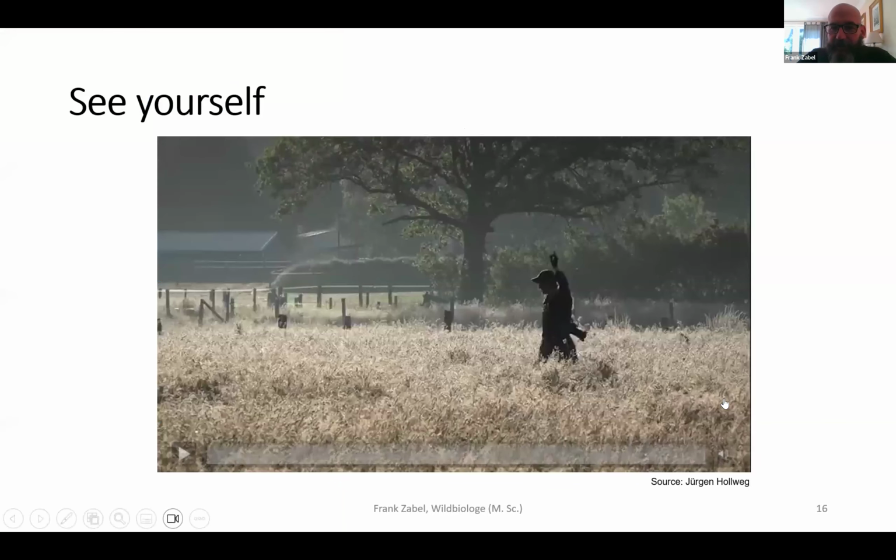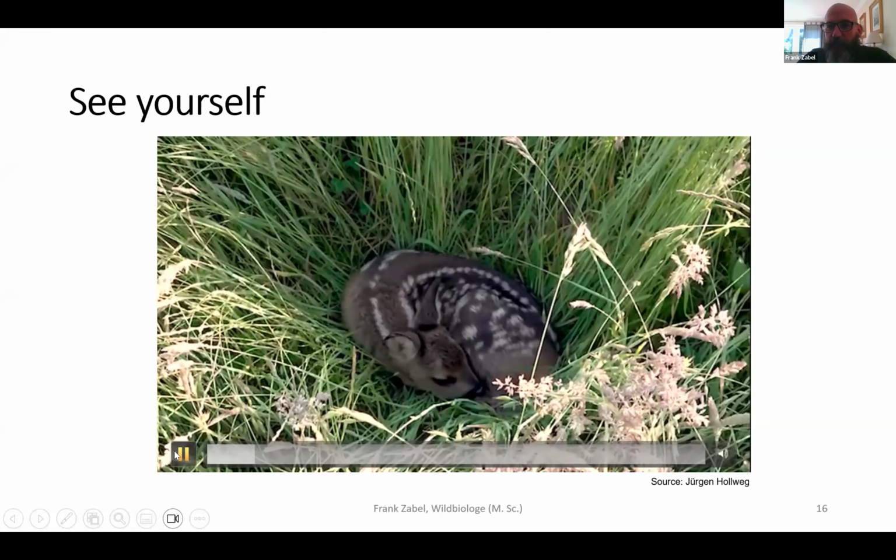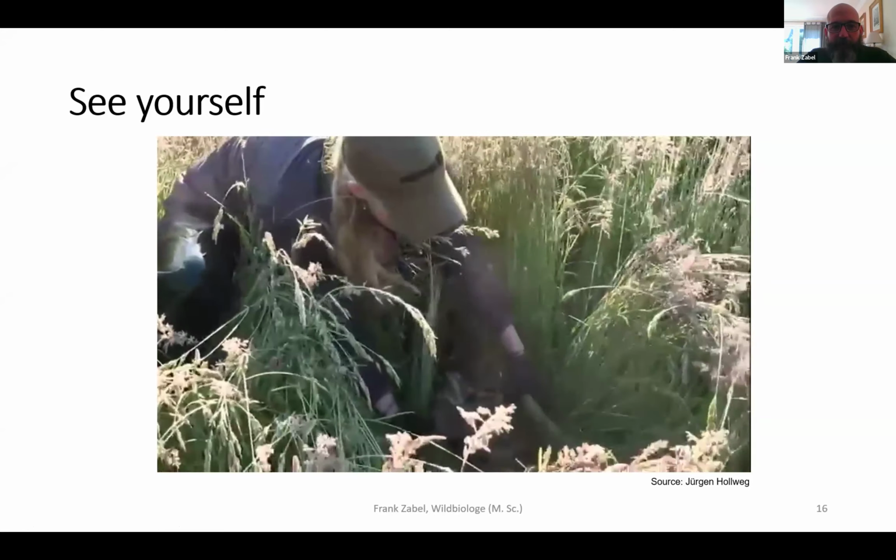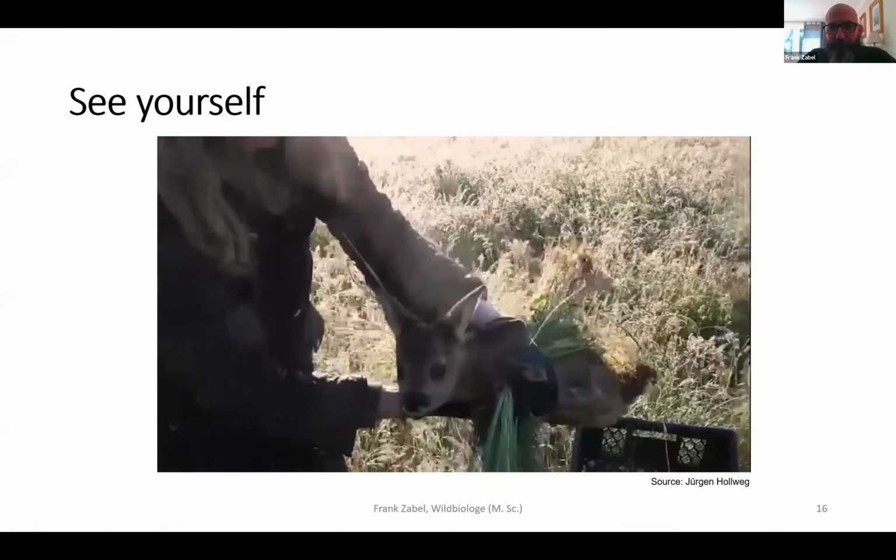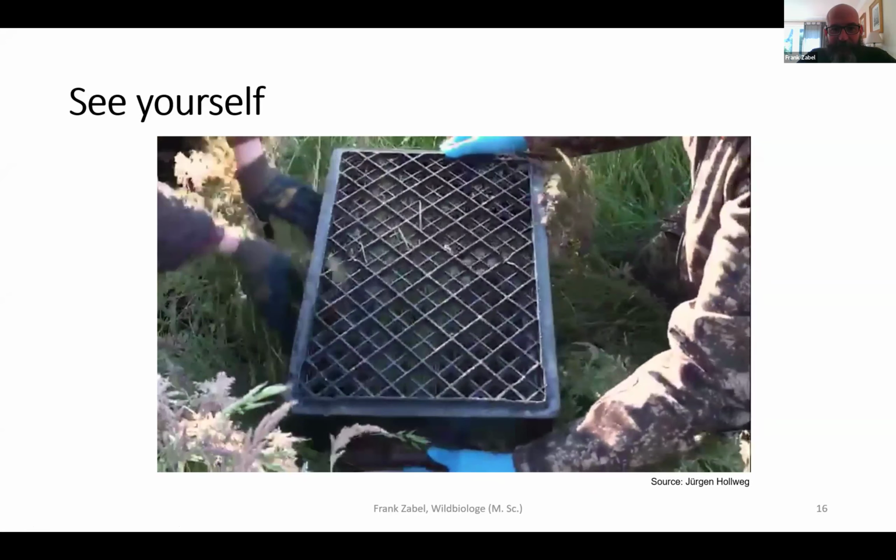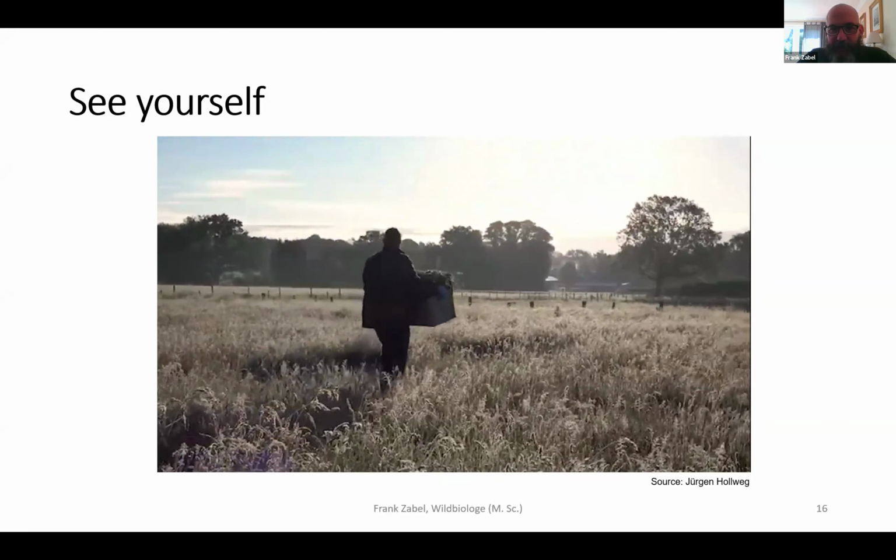and that you get a short impression of what we have here. Yeah, here it is. Now you see, do you see the movie? That's an example from the Corona period. So a friend of mine just picks up the fawn, and then we put it into custody, and then it is carried into the shade.